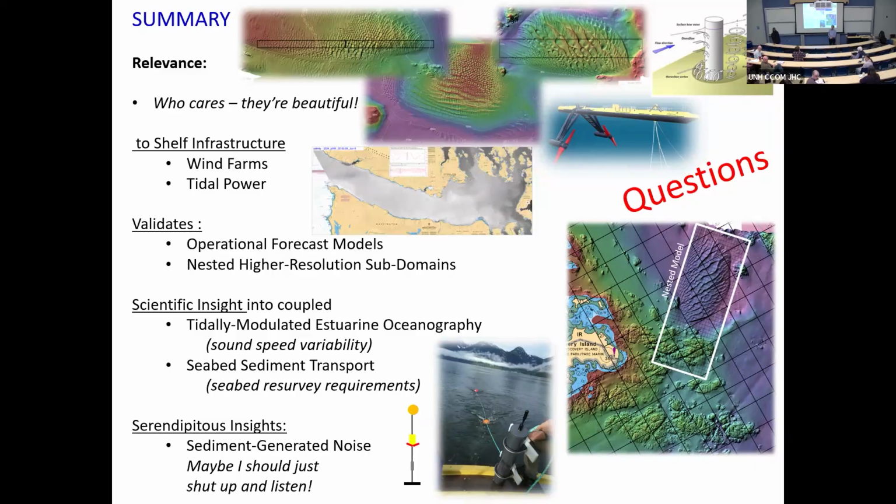Great presentation. I'm still trying to digest all the work that you do. Really nice. So, why are those bands, those vertical bands, vertical? Well, if the sediment is 1 millimeter in size, would you expect them to be suspended all the way to the surface?